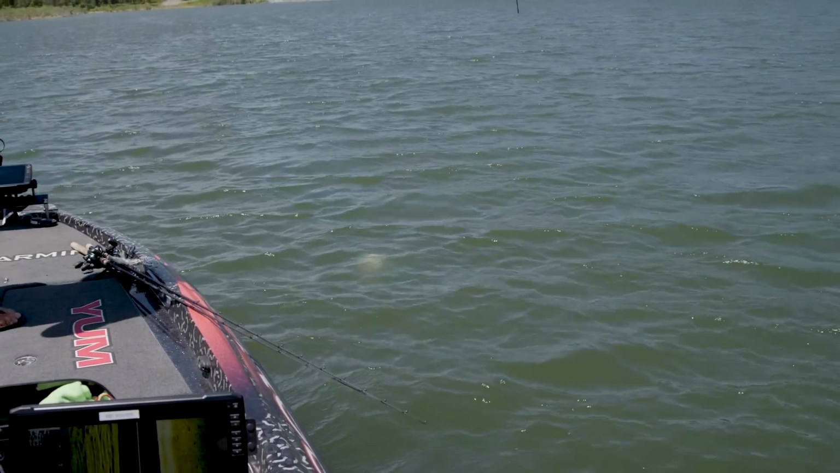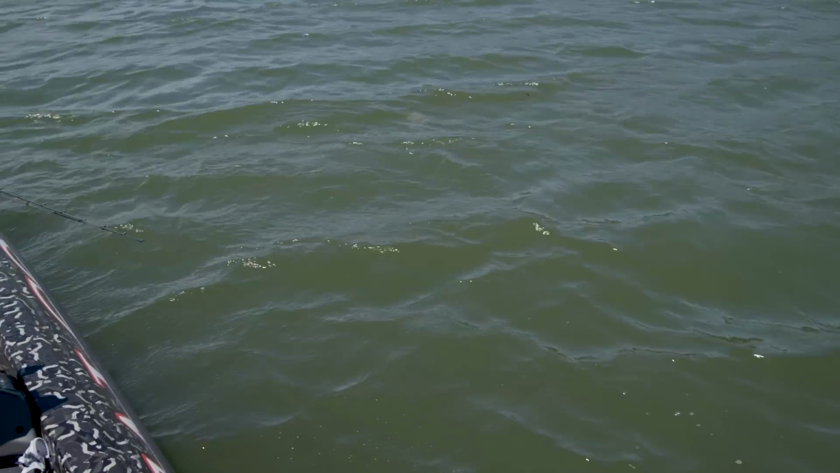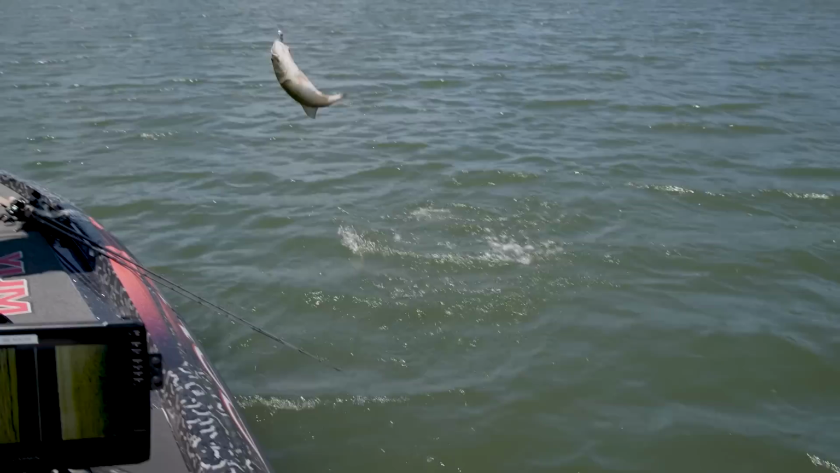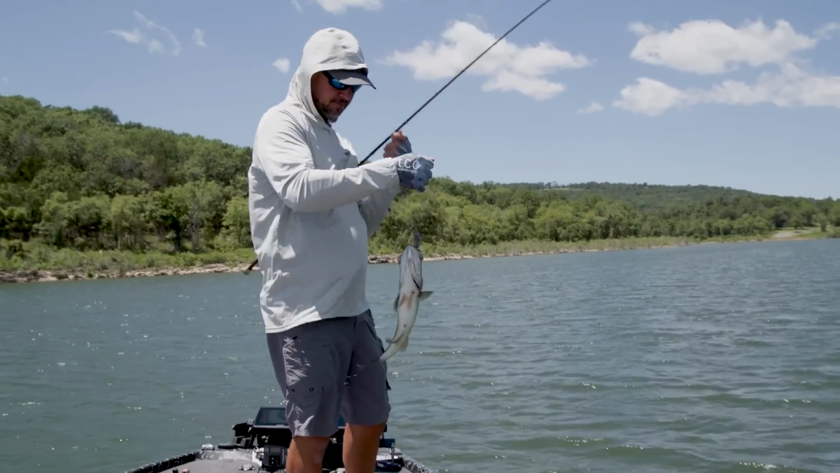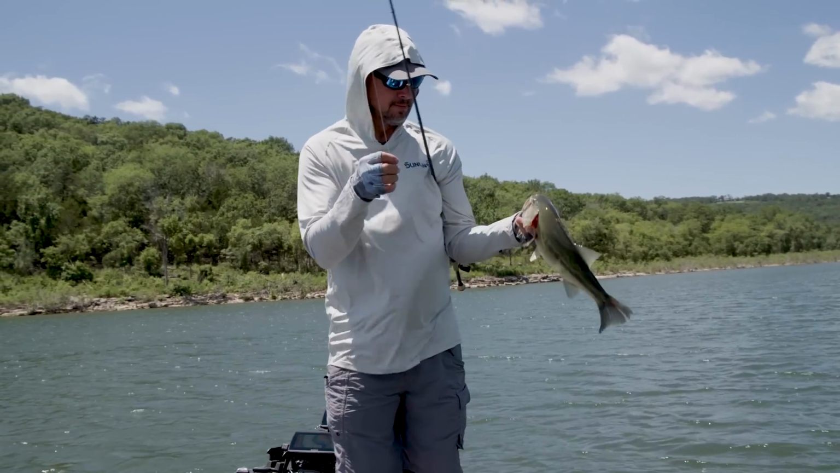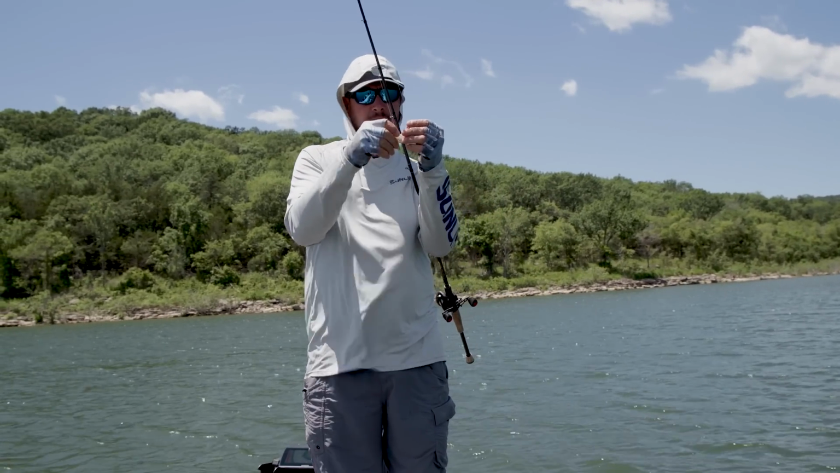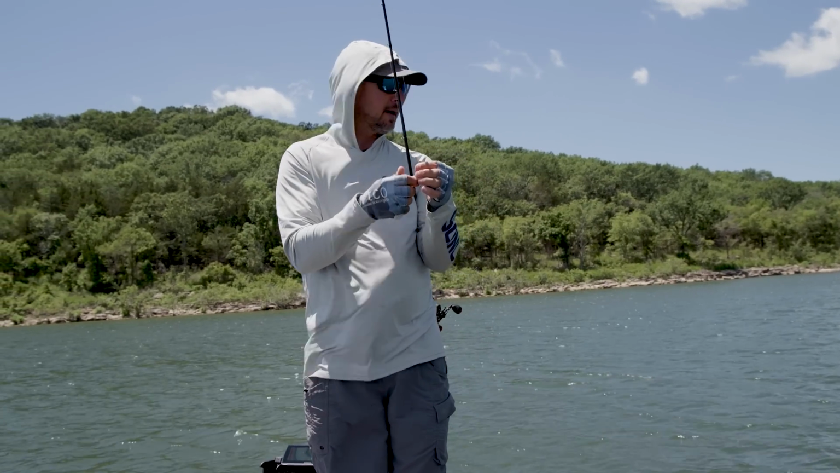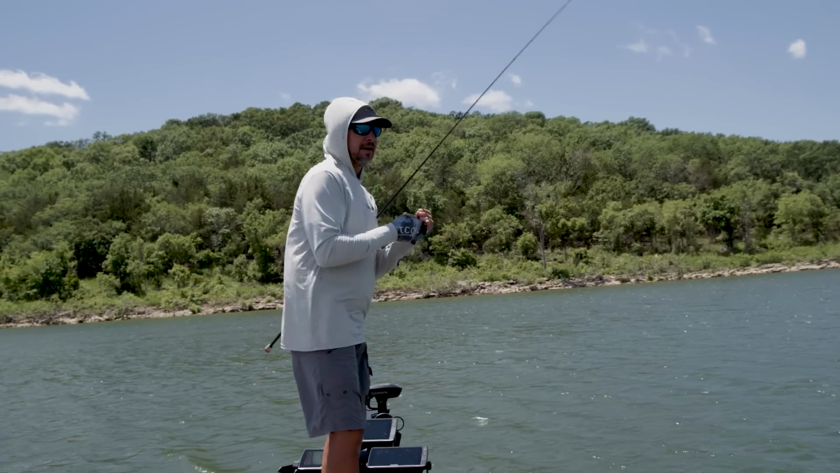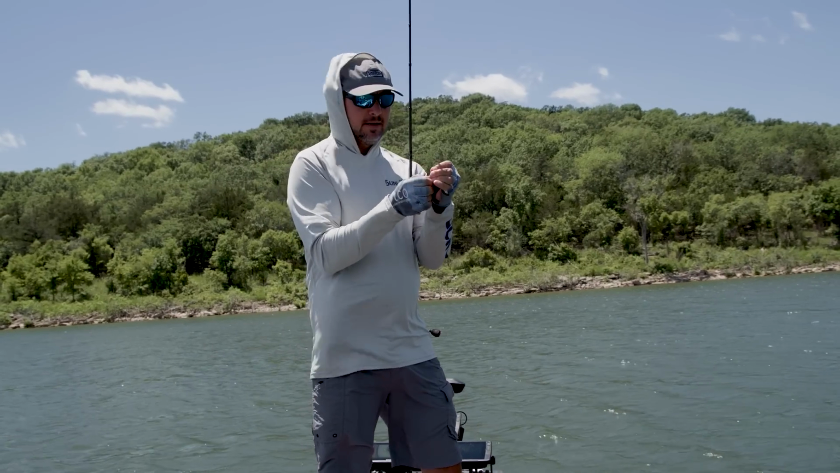Come here. Look at the one with him. One with him is about 4.5. Just a different day. You go from them being 35 foot deep, scattered out, to sitting 5 foot deep over the top of a brush pile. So every day is different.